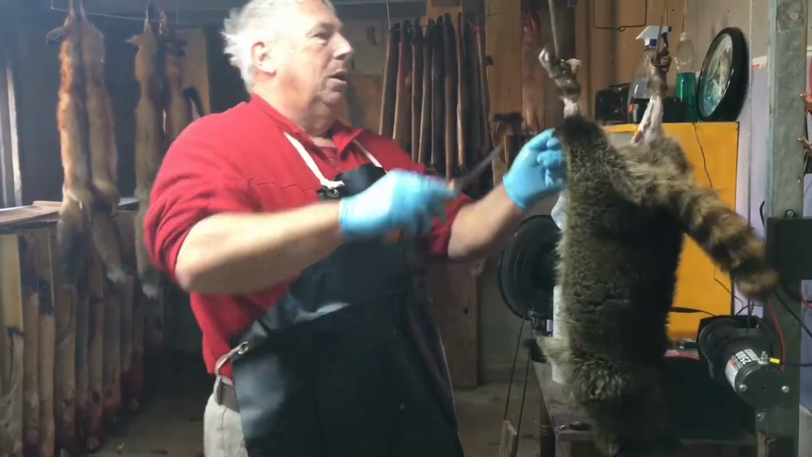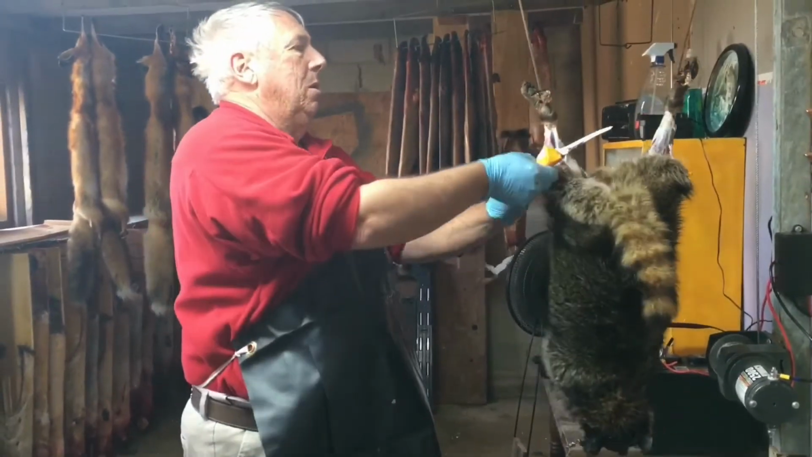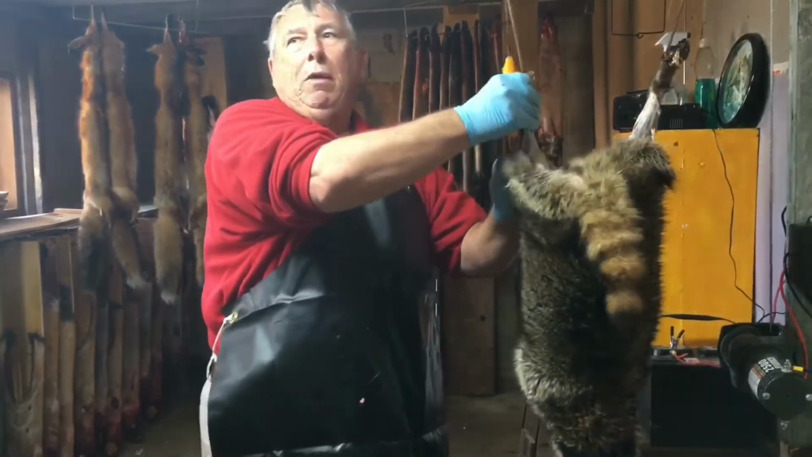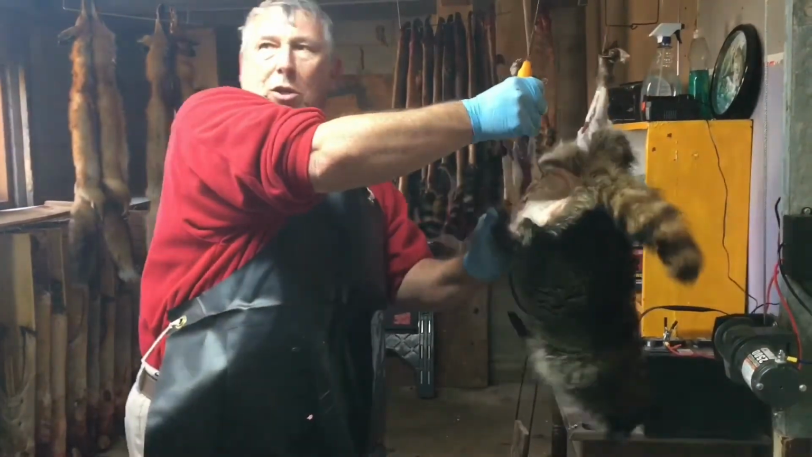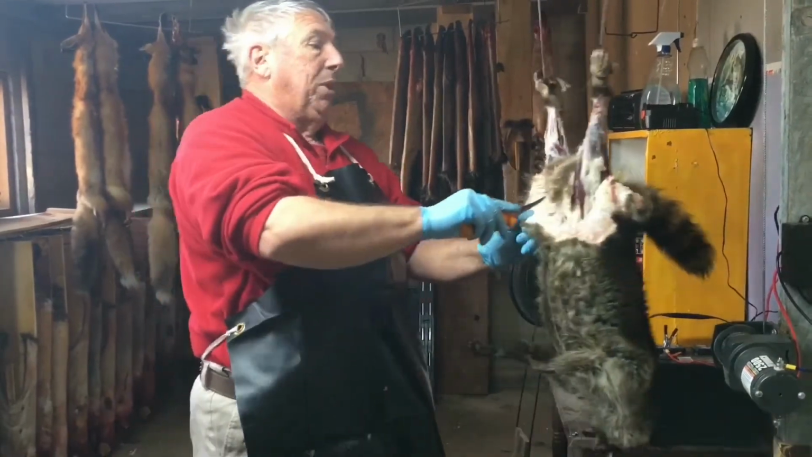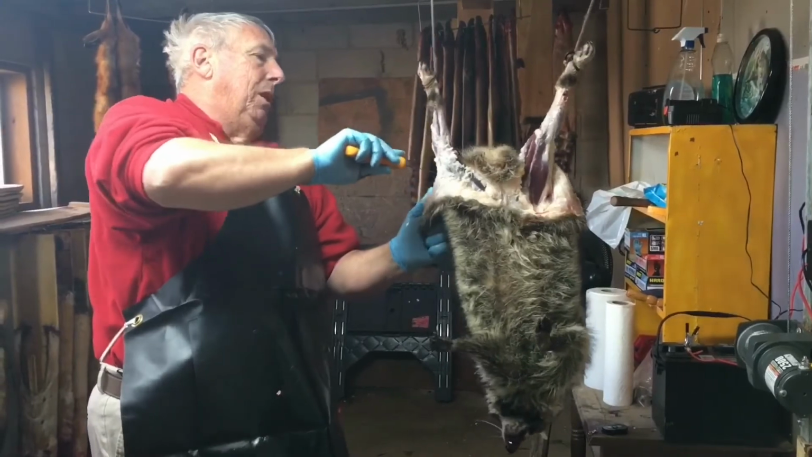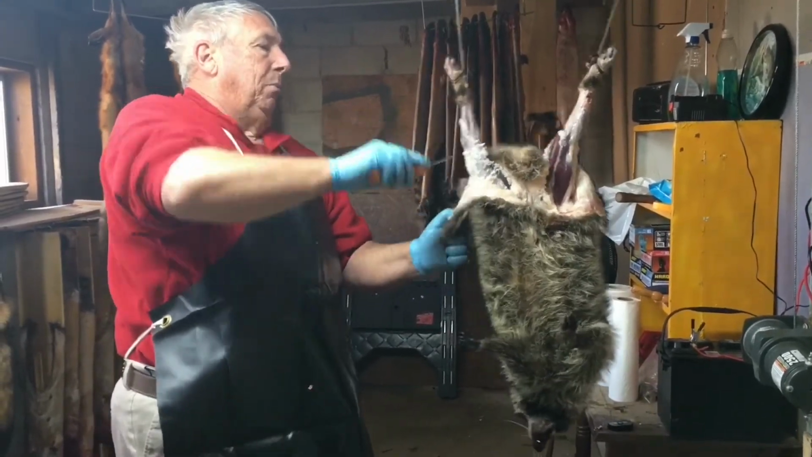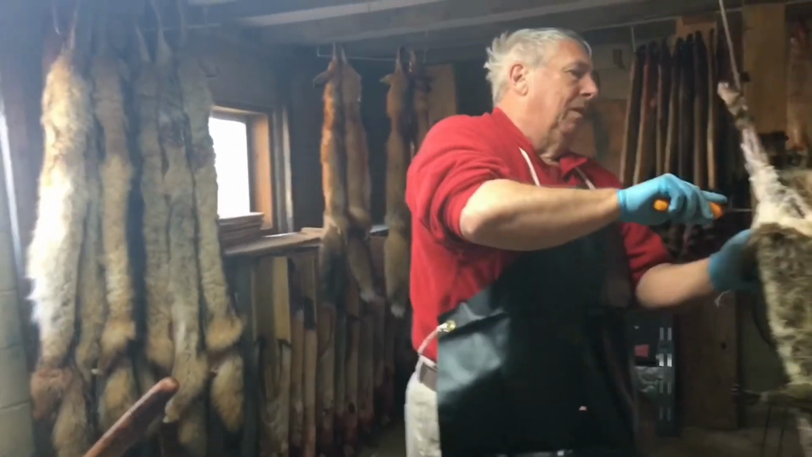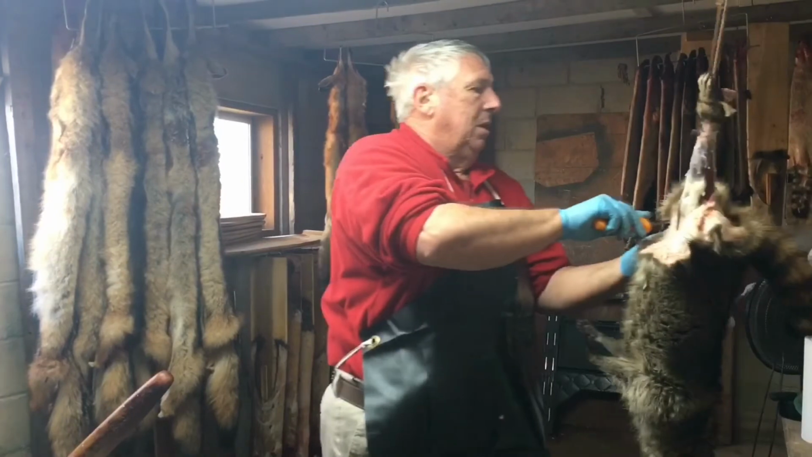Two years ago, there were over 2 million raccoons in cold storage. Now all those they've sold, but they haven't been processed yet. So next year, prices should come up quite a bit. But this year it may not, just because they've got to process everything that they just sold.